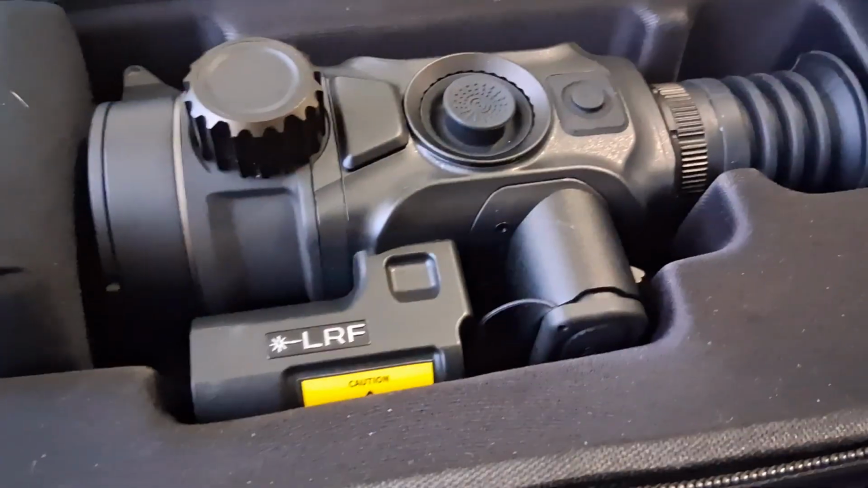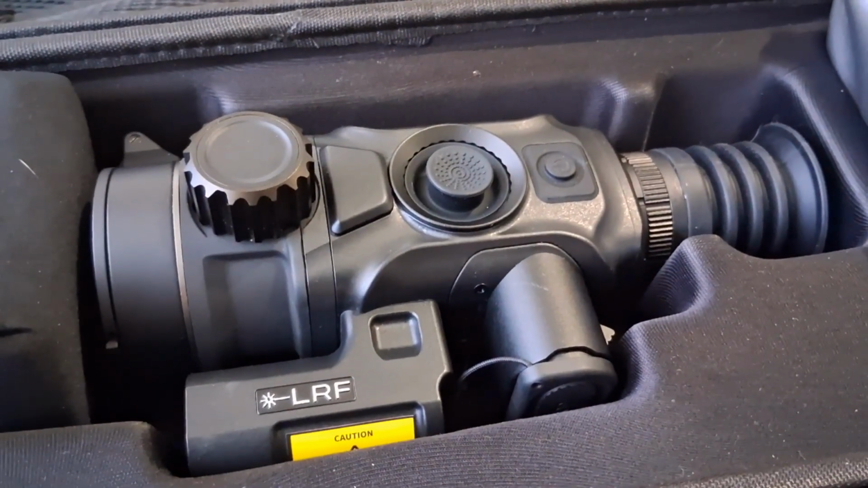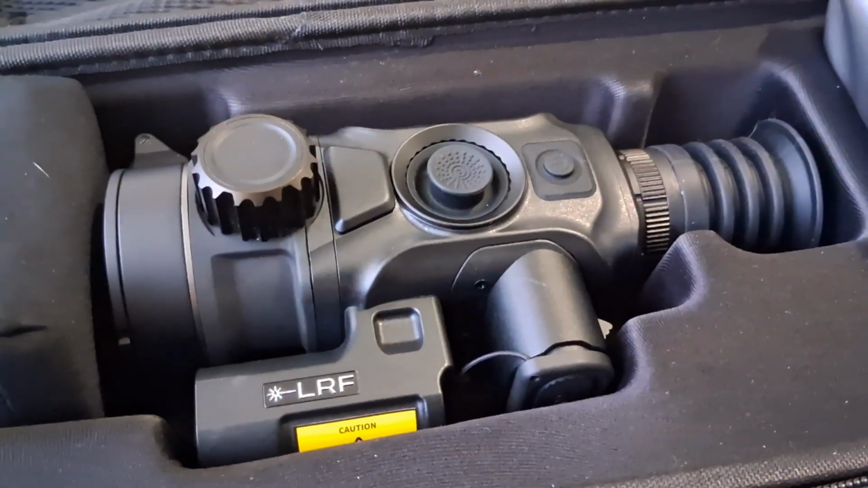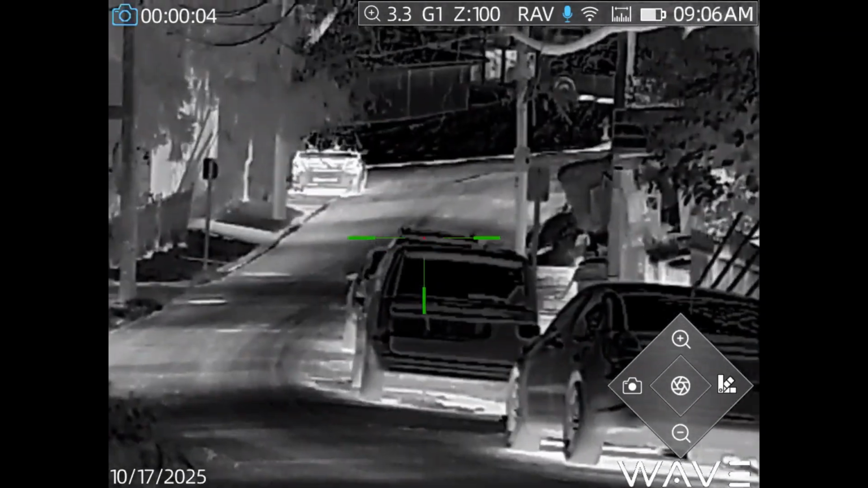So I did get this zeroed. I will put that footage in or make a separate video. I am going to get you guys some nighttime footage. Alright, so we're going to go through all the color palettes.